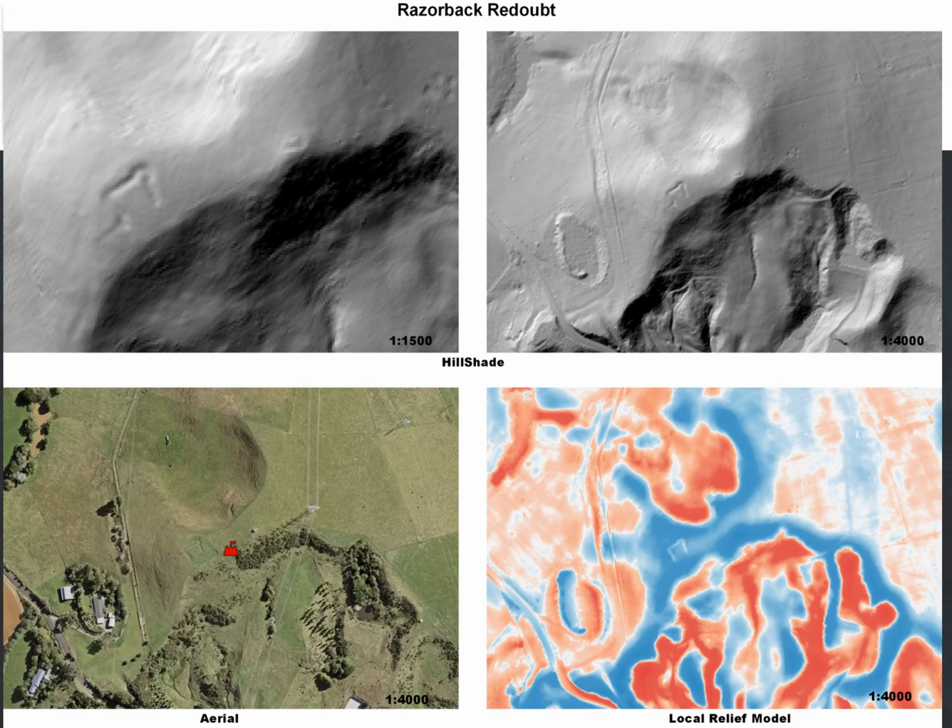Briefly, this is the template we're experimenting on and producing, where you've got the aerial, you've got the PCA, and then you've got the local relief, all showing different extents of the microtopography of Razorback Redoubt.